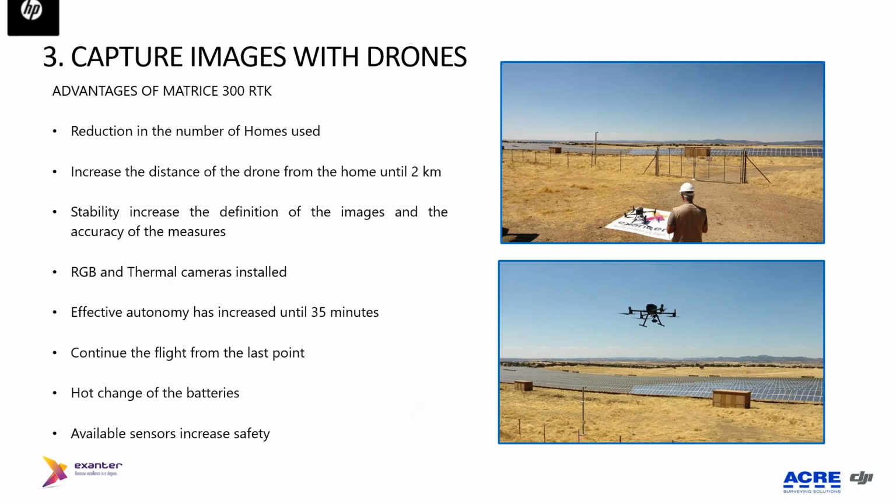What advantages did we find in the Matrice 300 RTK? Due to the high autonomy, as Cesar explained, with the camera already installed, we have tested that the effective flight time is around 35 minutes.